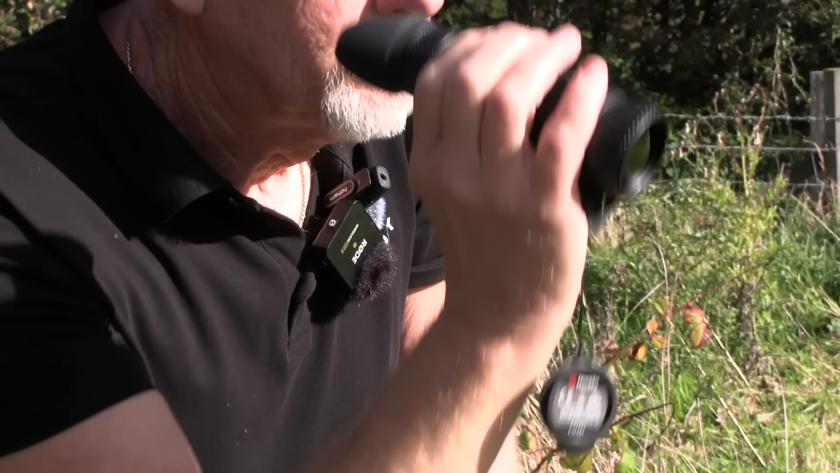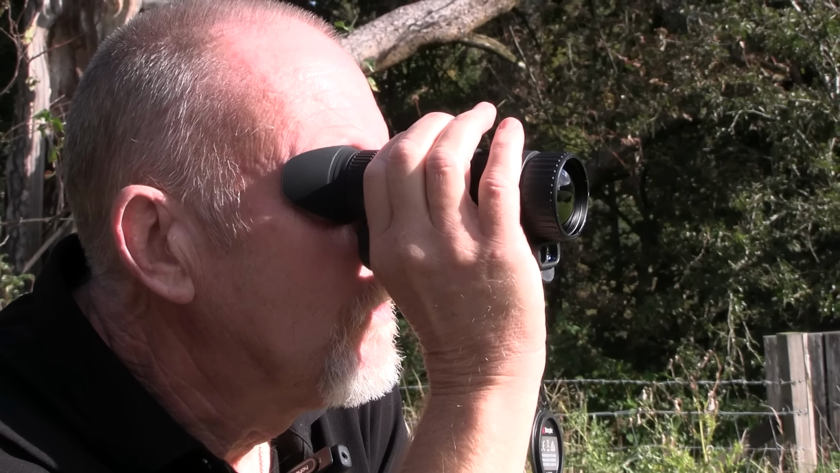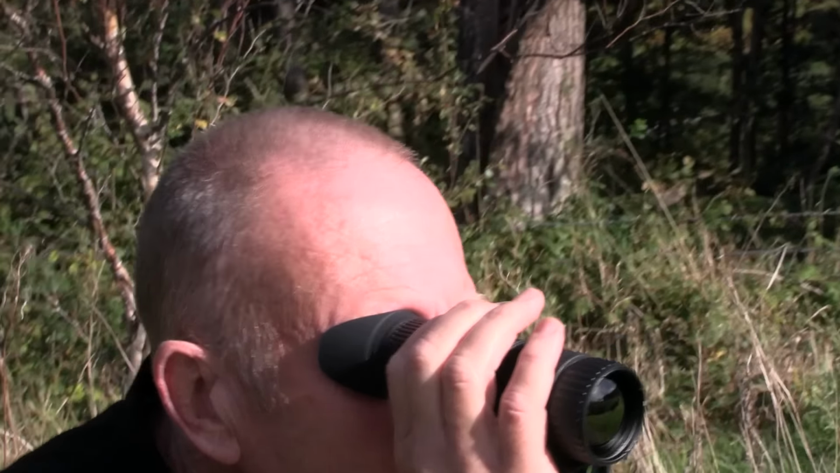We'll talk about that again after 3 or 4 months when I've actually used it, but basically it's not going to give me much more than that, apart from the fact that I've obviously got the range finding capability.